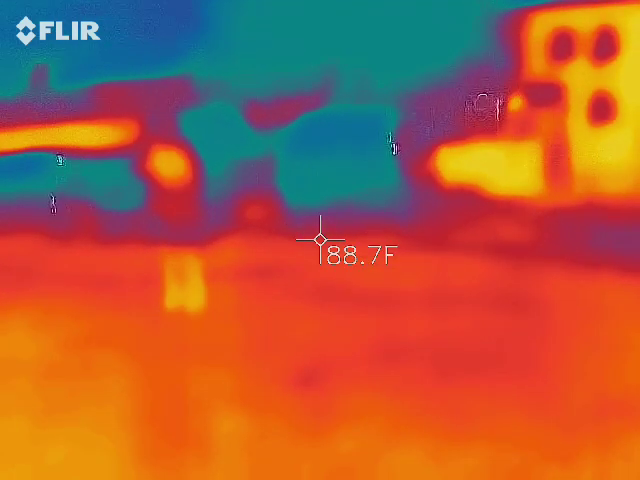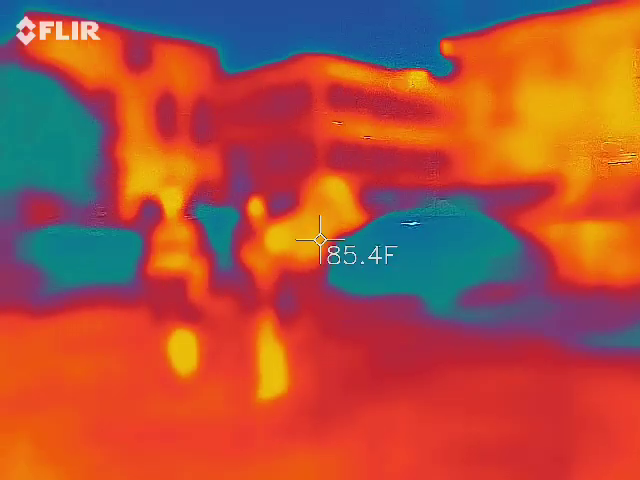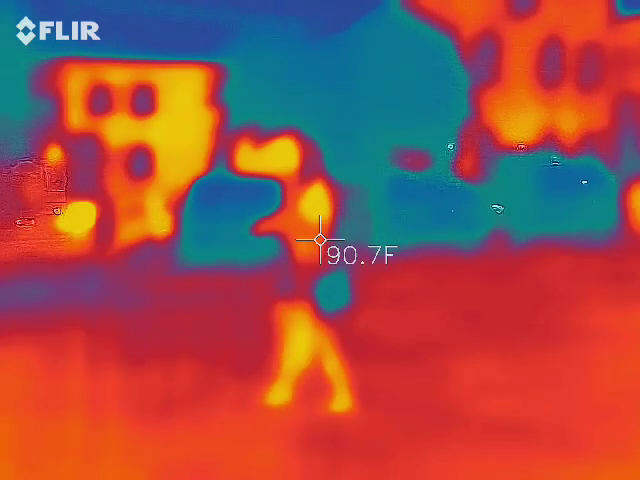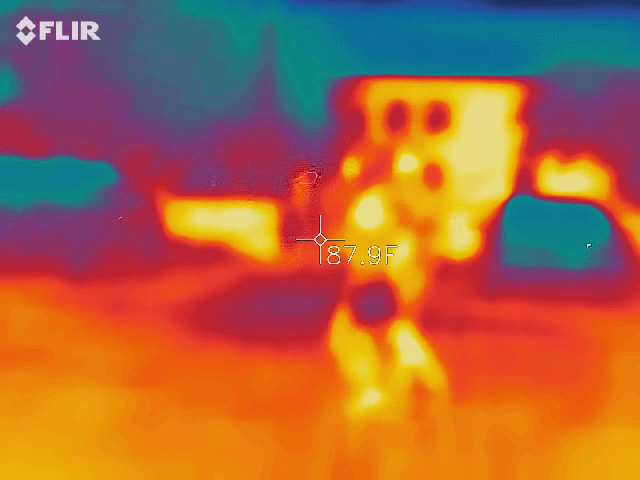Do you have a preference for being closer or further from people when you're trying to film them? As long as there's a person in view, it doesn't matter, just to keep that heat difference. Just to keep the temperature in there.